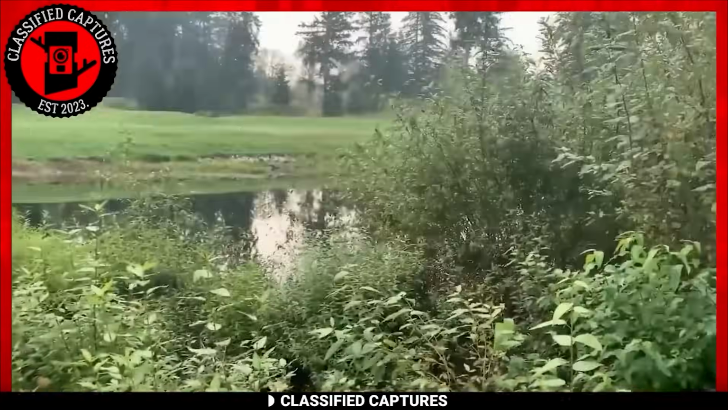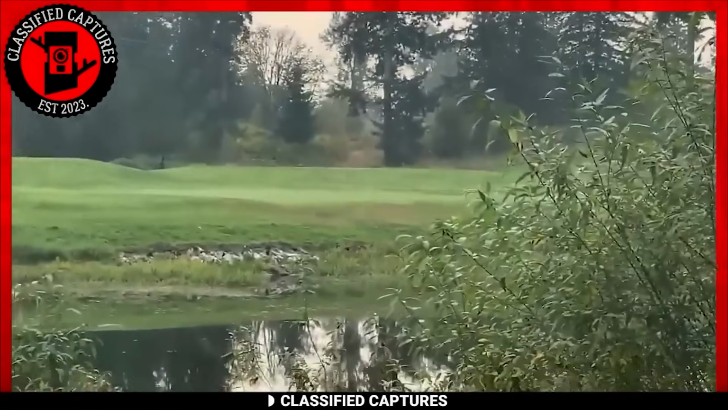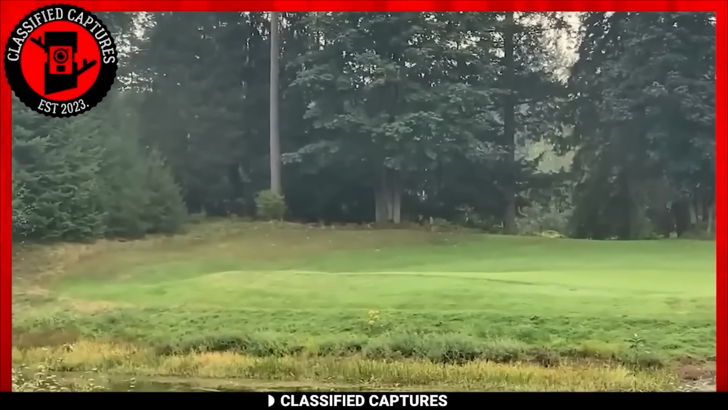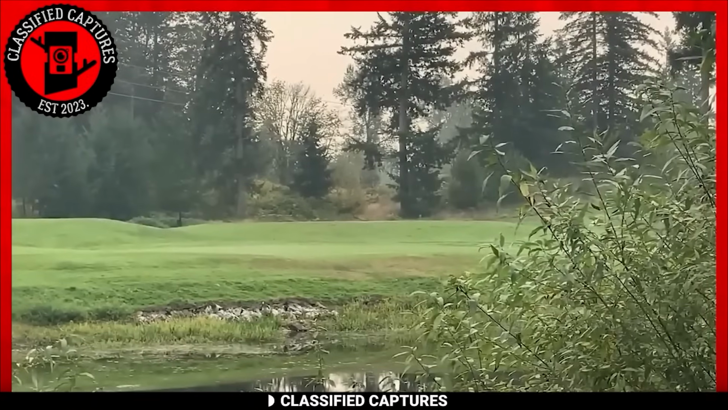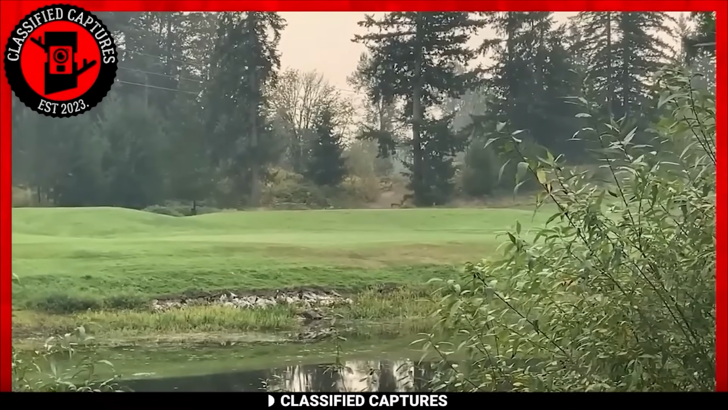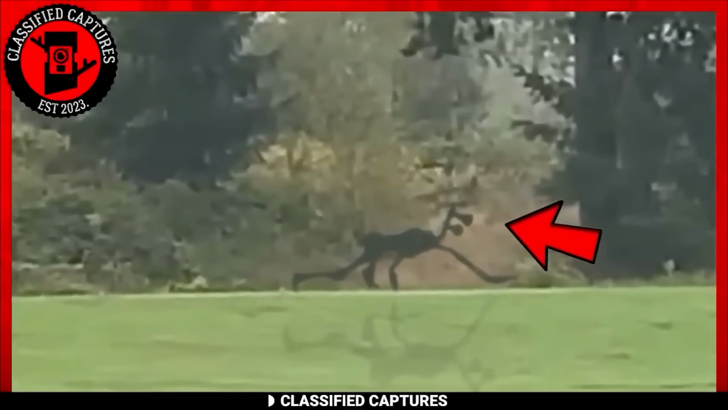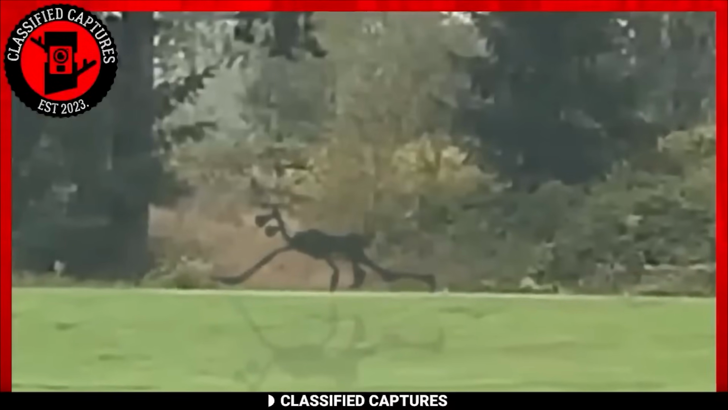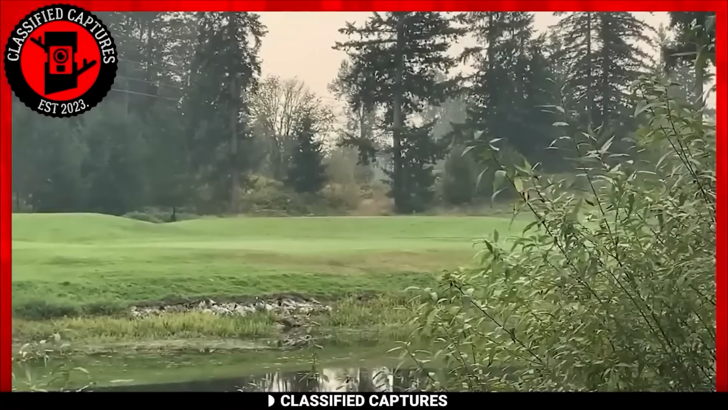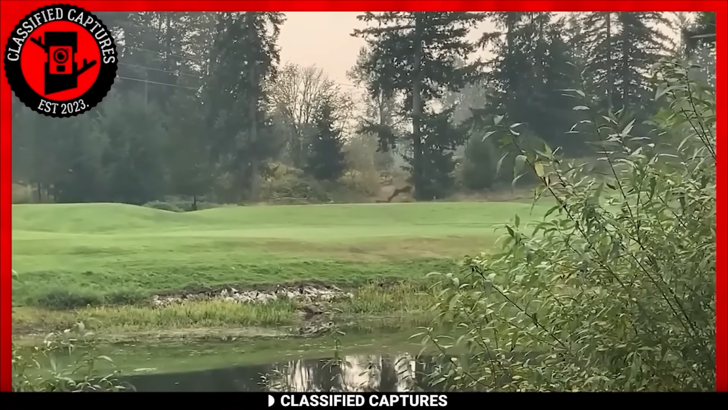Out in the serene wilderness, capturing the beauty of nature, this man's peaceful moment took an eerie turn when he heard an unusual noise. As he panned his camera towards the source of the sound, he captured something truly strange and unsettling. The creature in question appears slender, with an elongated neck and limbs. According to the man behind the camera, he believes he may have unwittingly recorded a sighting of the enigmatic siren head. For those unfamiliar, the siren head is a cryptid known for its horrifying appearance, resembling a humanoid figure with sirens for a head, emitting disturbing sounds to lure unsuspecting victims. What's your take on this peculiar encounter?